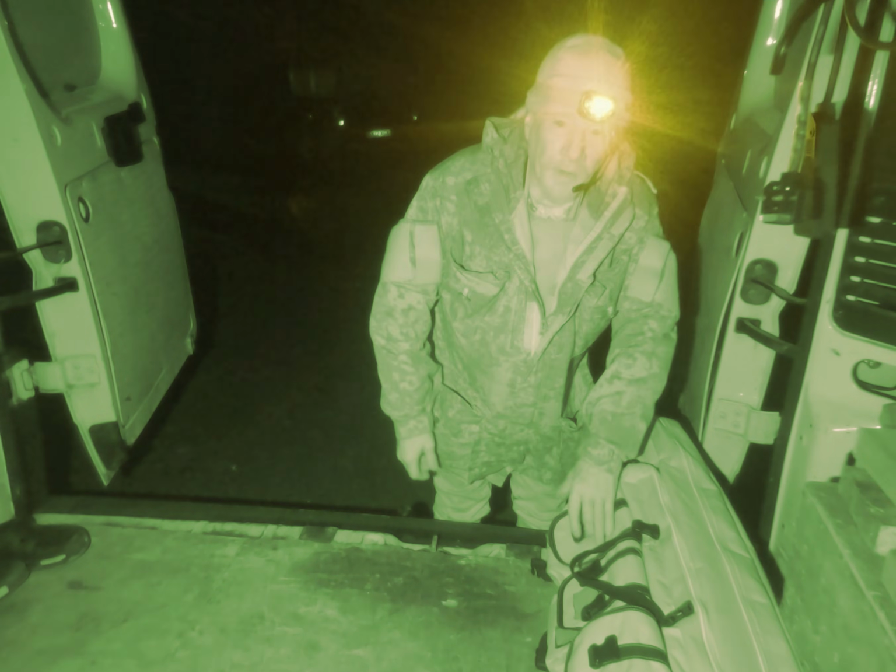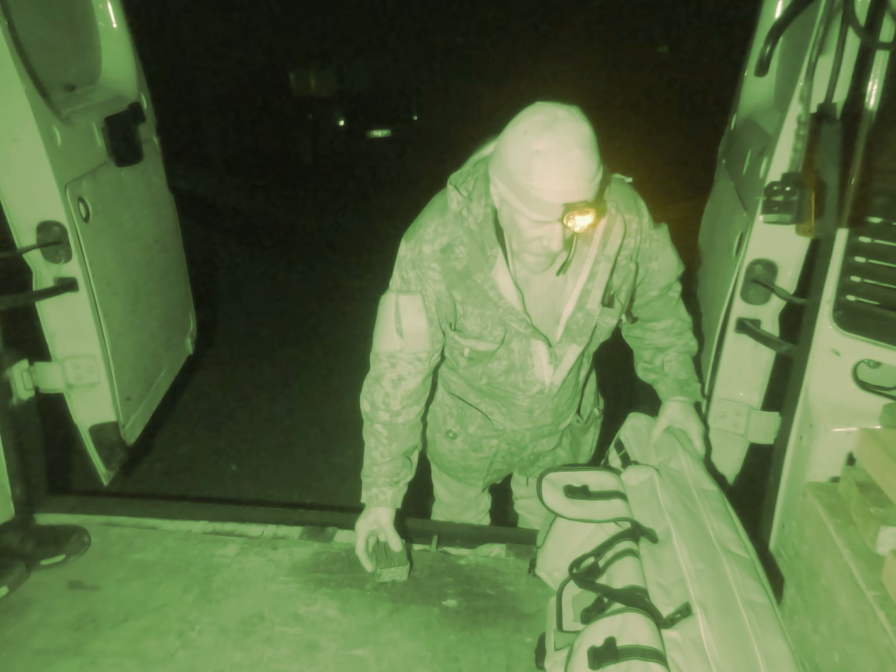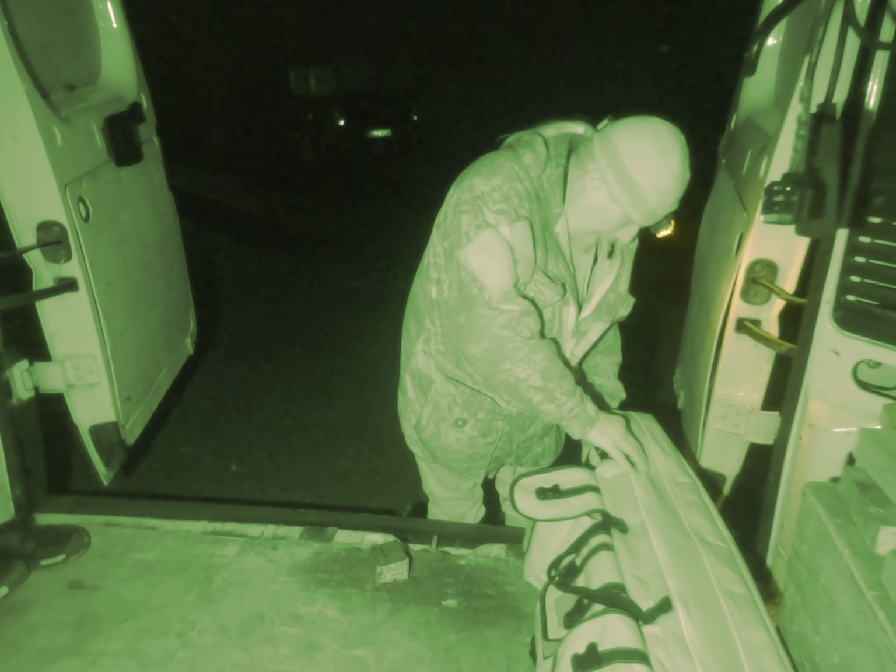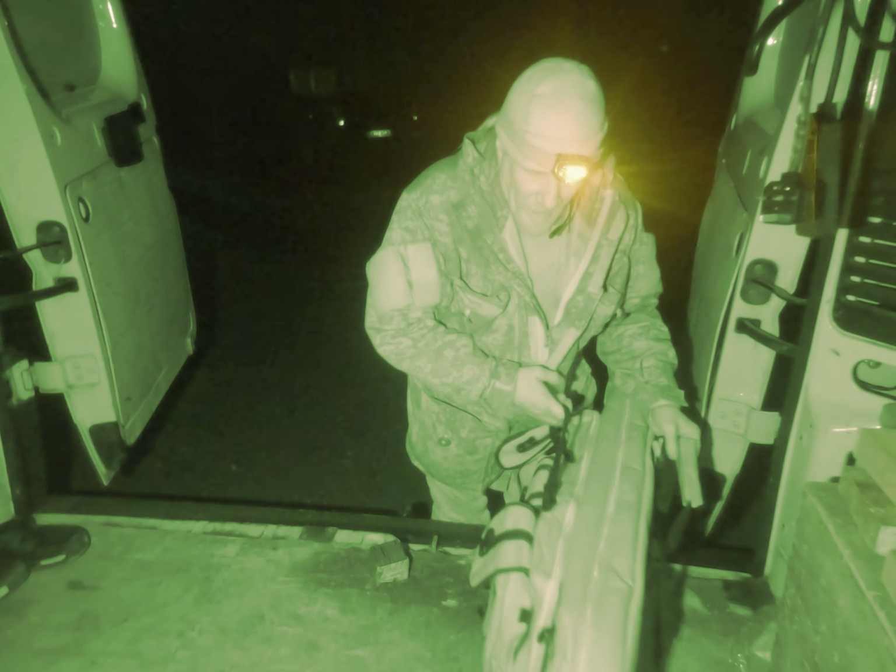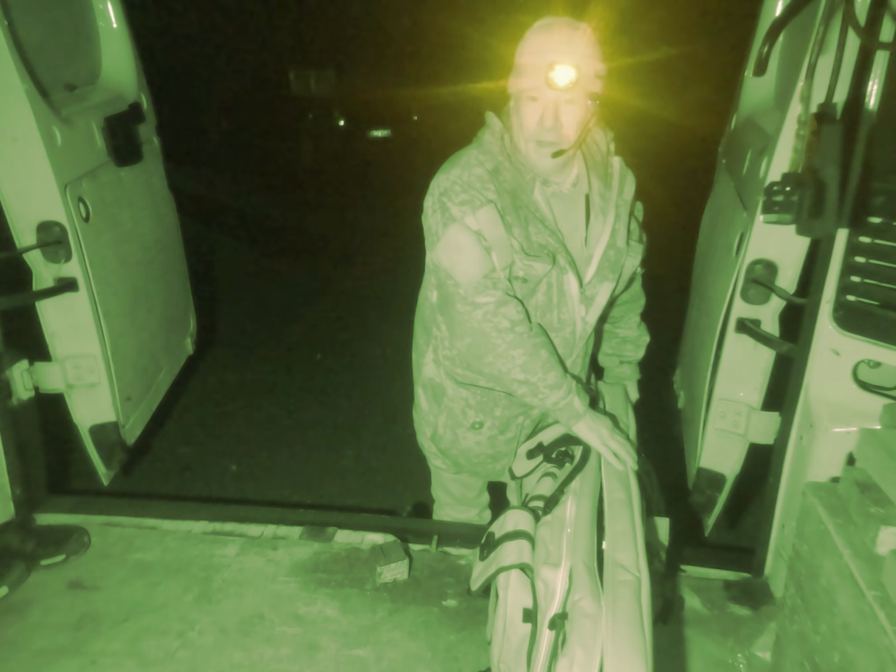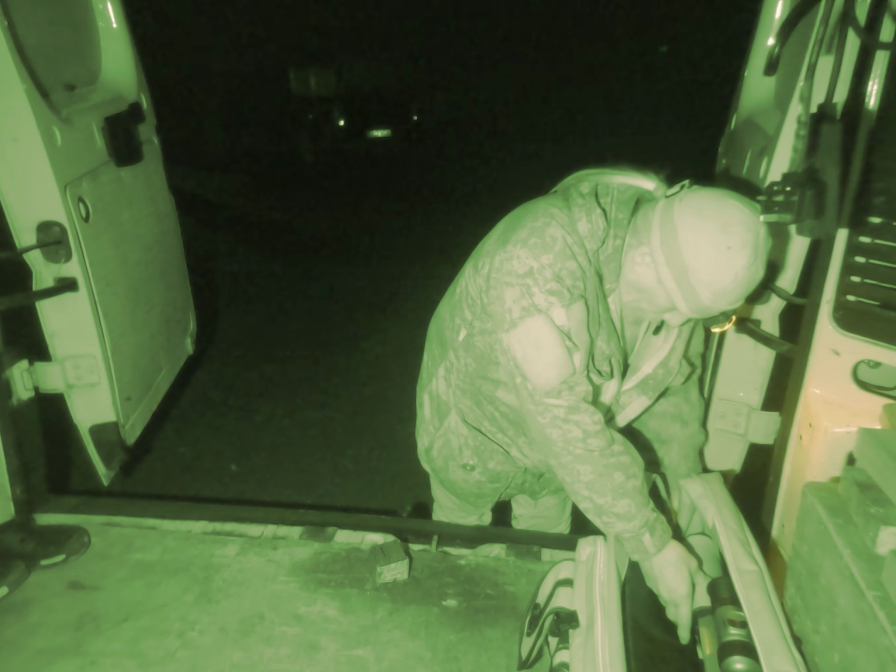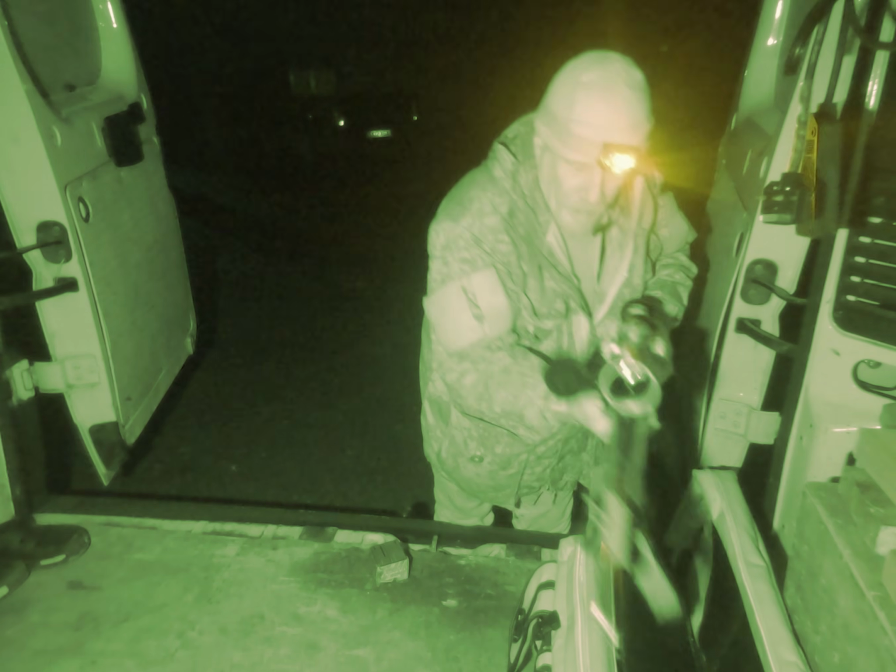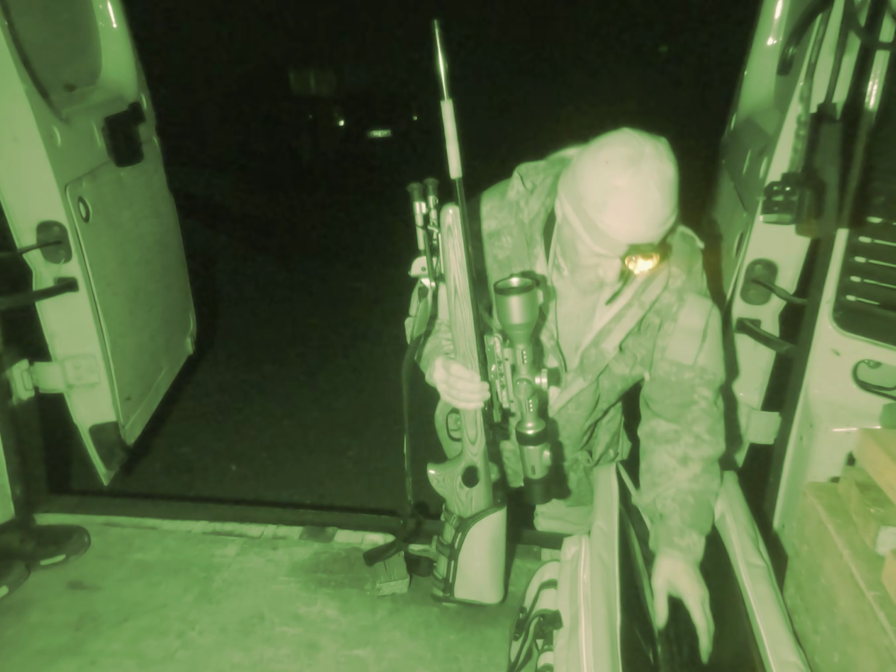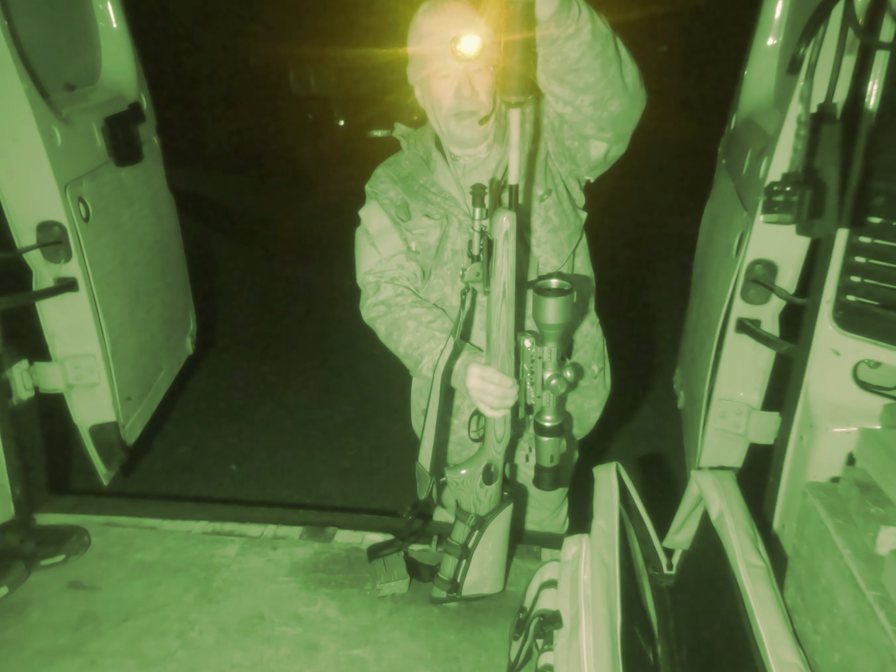I've just pulled up at one of my permissions on Foxwatch tonight, so I'm just getting my Hornet ready. Now it's been a pretty wet January and February to be fair, and unfortunately it's kept me indoors a lot more than I would have liked, but we seem to have got a bit of a break in the weather this evening.